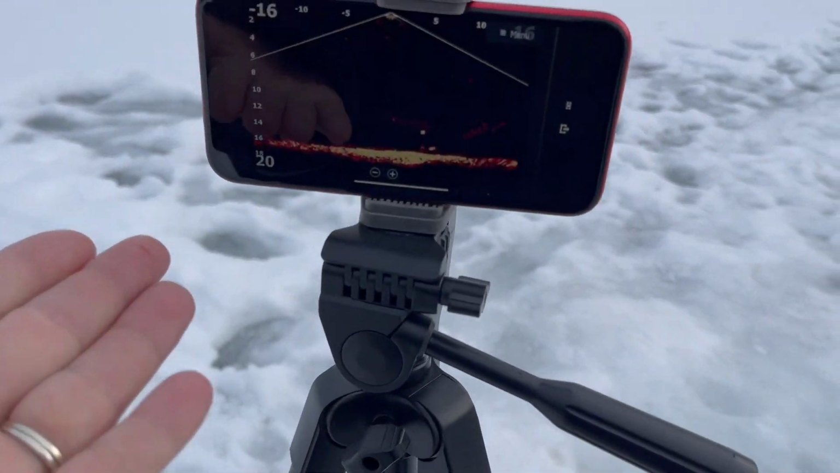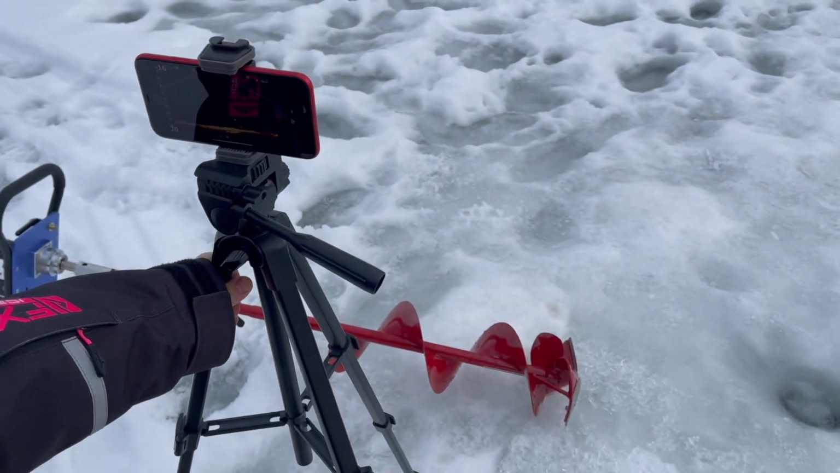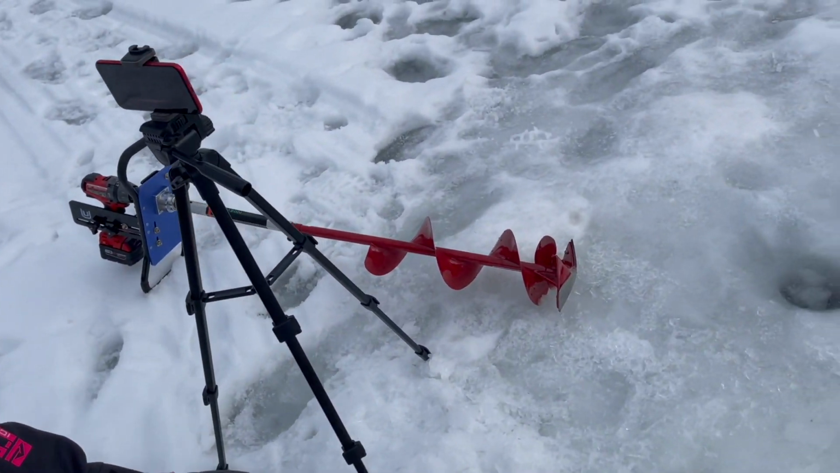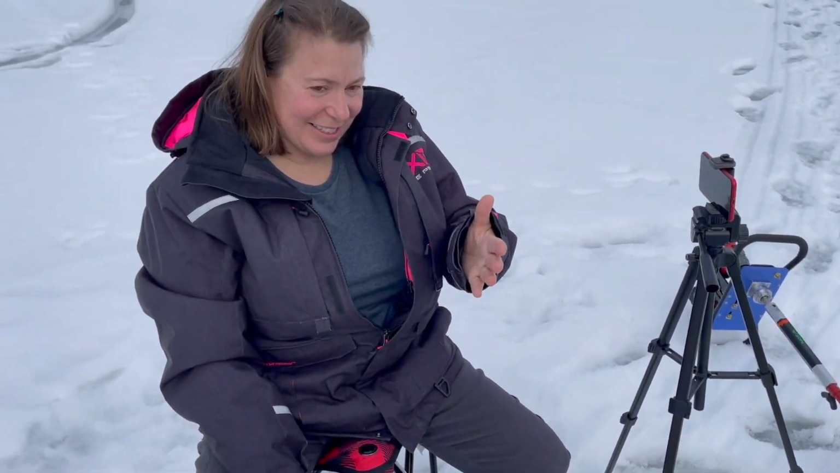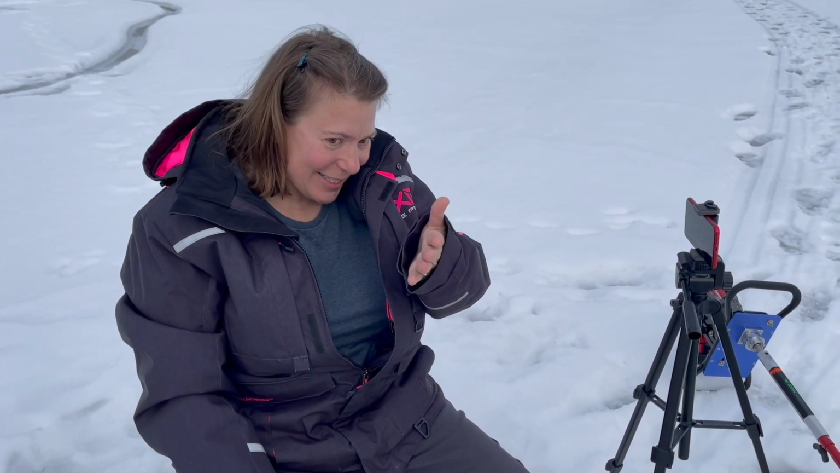Now I've got my own right here on my phone, and I can put it wherever I want. See? I love it. My phone just connected to the Lowrance. There's an app, and it's mirroring exactly what's there.